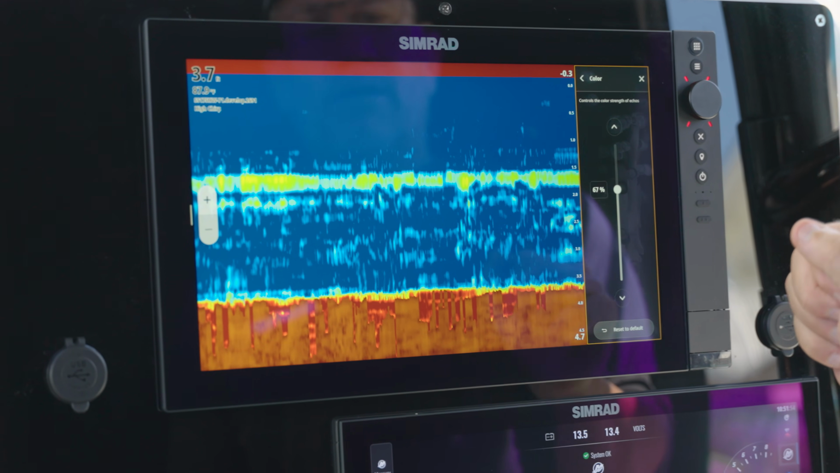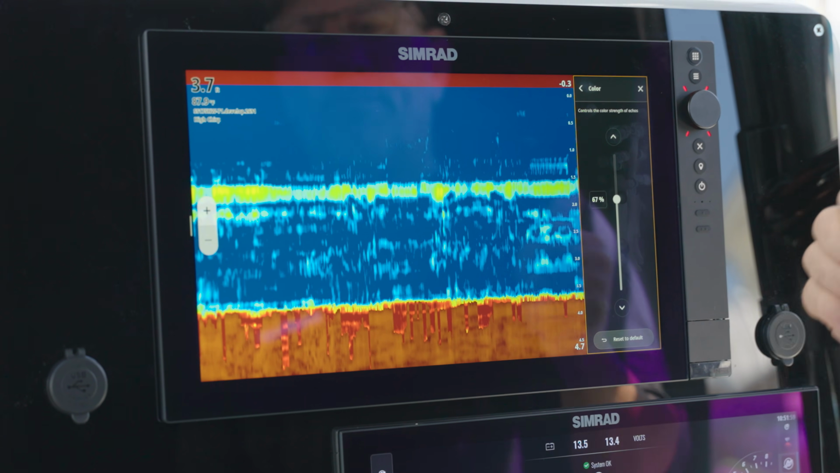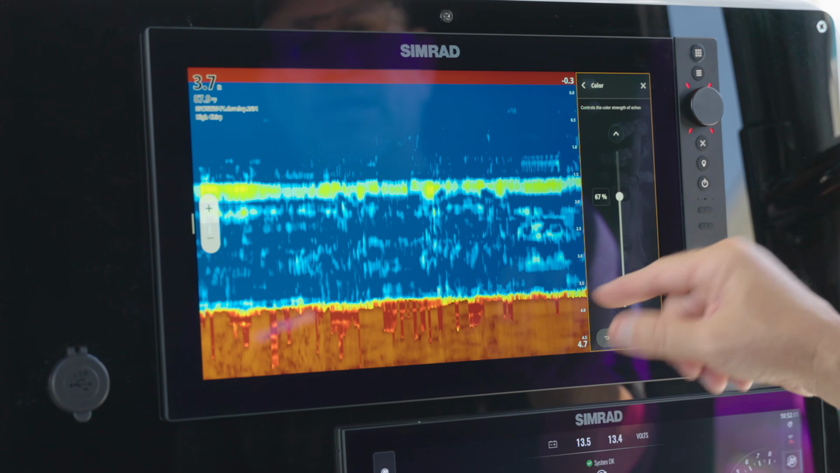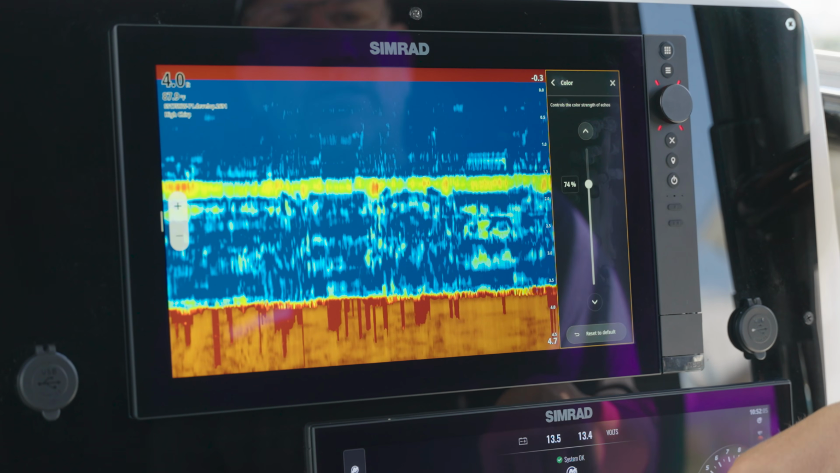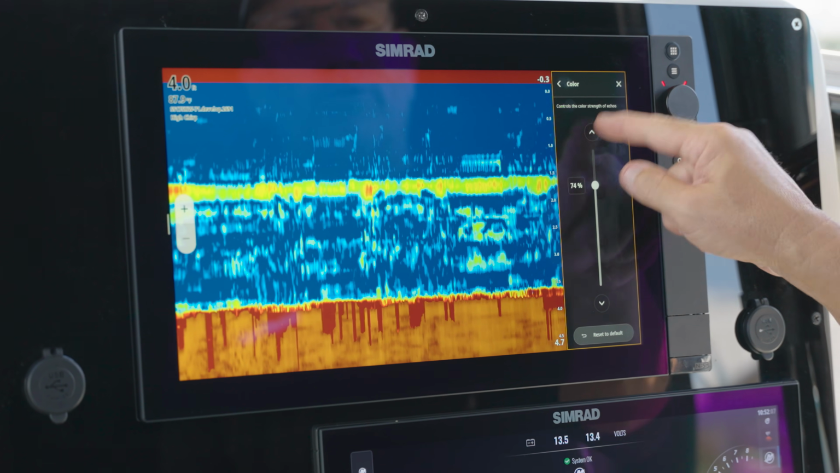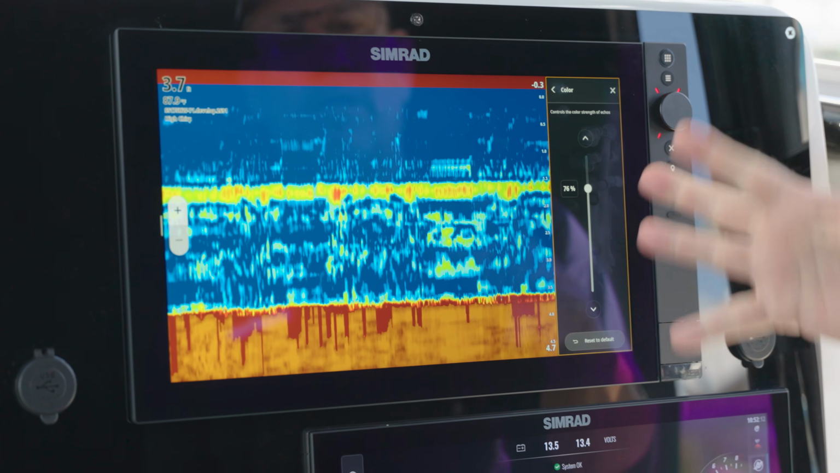This is kind of a trial and error, so while you're out fishing, you can mess around with this a little bit. If you know that you're catching big snapper or big grouper, you can go in and make sure that you're dialing that in so that you're seeing those good returns, and then just kind of leave it there. There's really no automatic mode. It comes preset at 76%, but again, you can trial and error this as you're out fishing and set this to your liking.